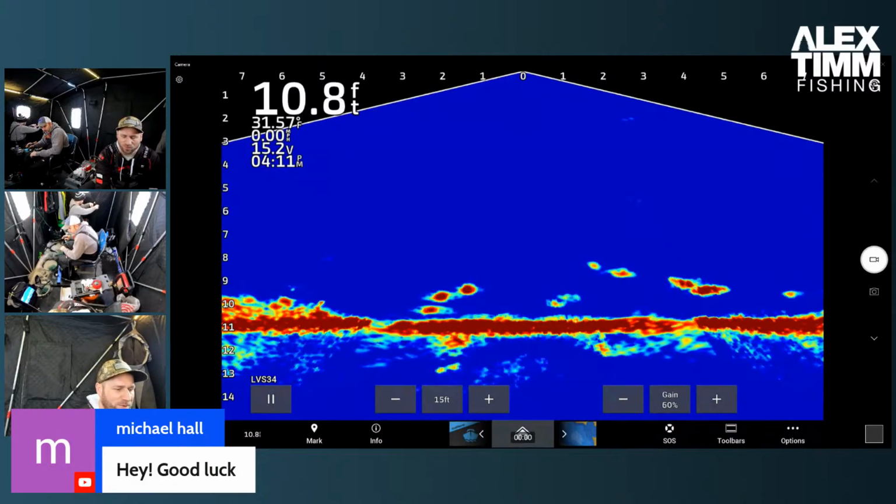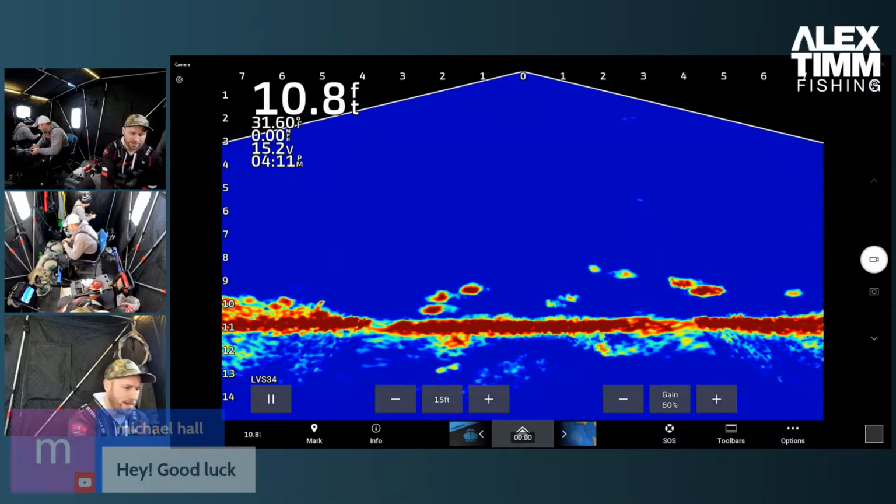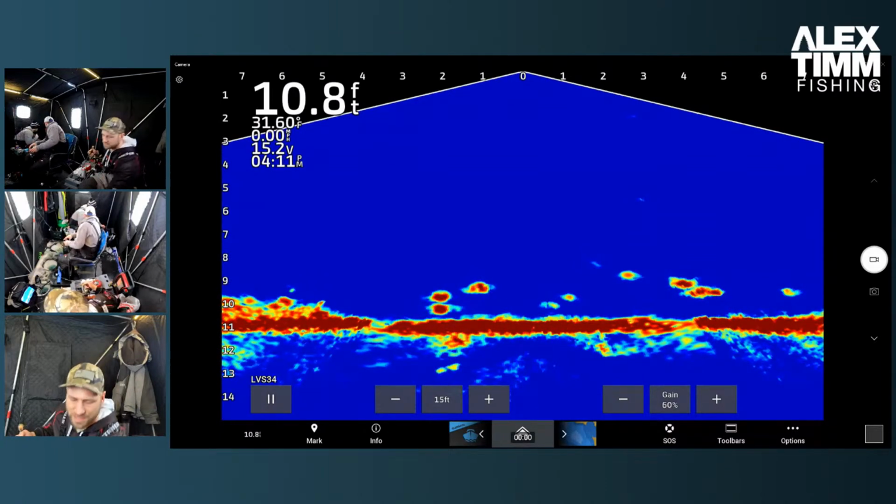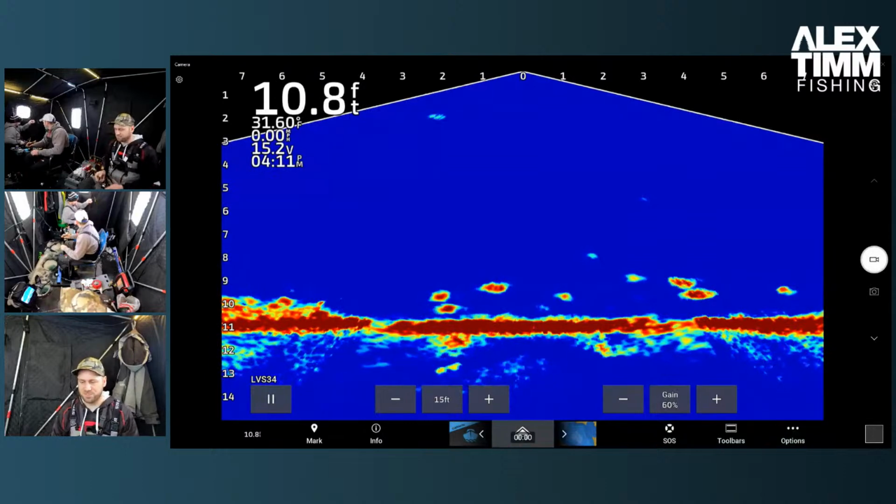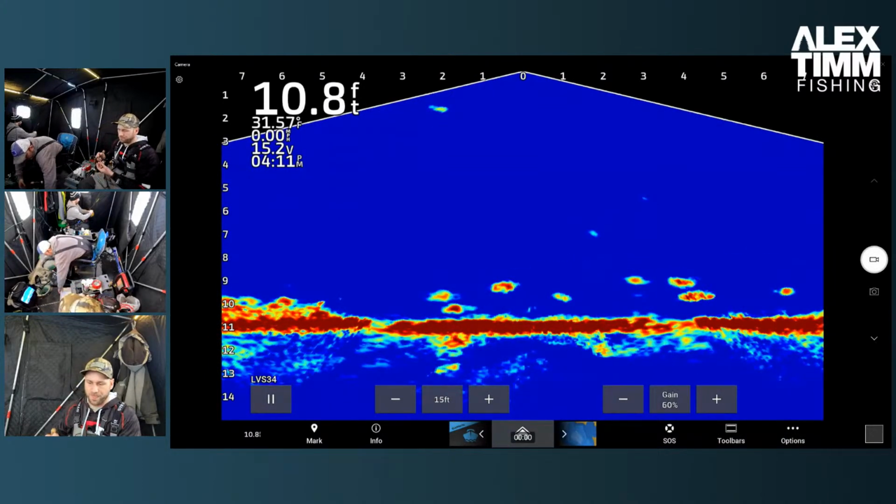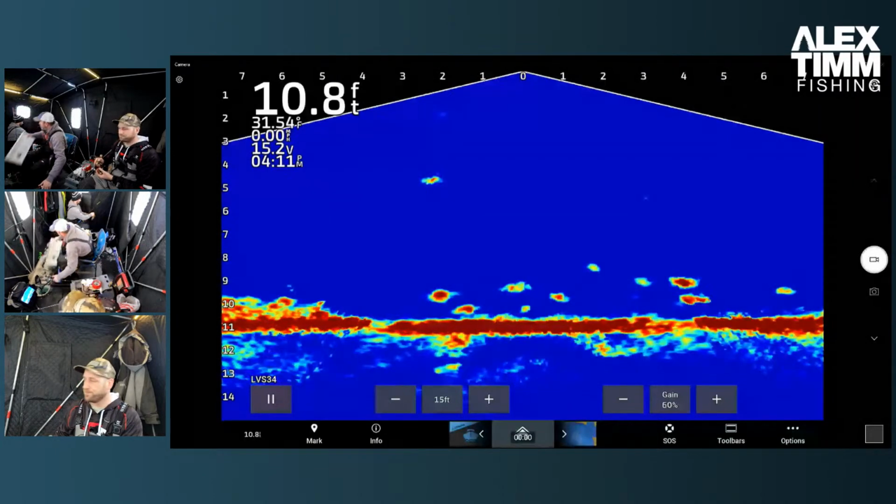Thank you. Yeah, we've been getting into them here already today. Picking through a lot of little ones. This lake that we're on has had some structural changes to it this year that we're working through. But it's been fun so far. Looks like Kyle just reeled one in.